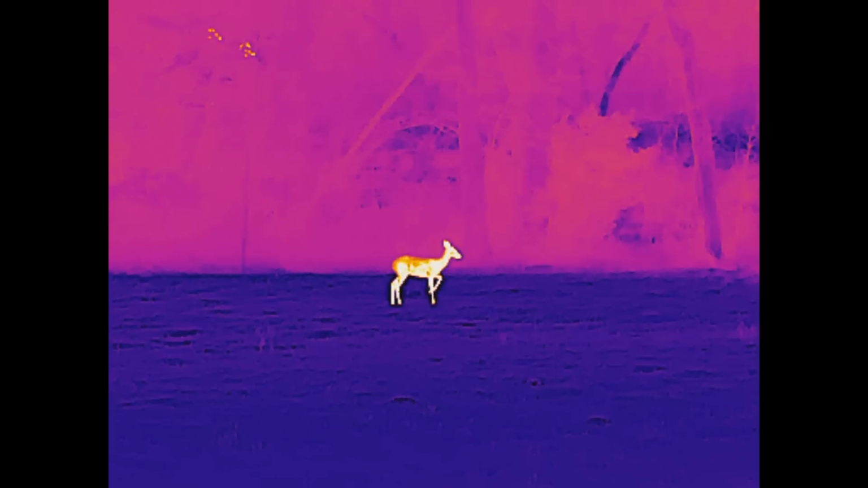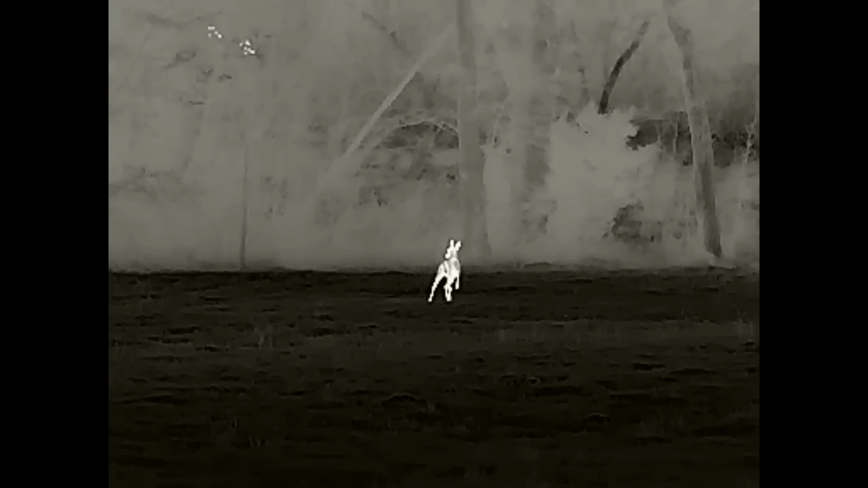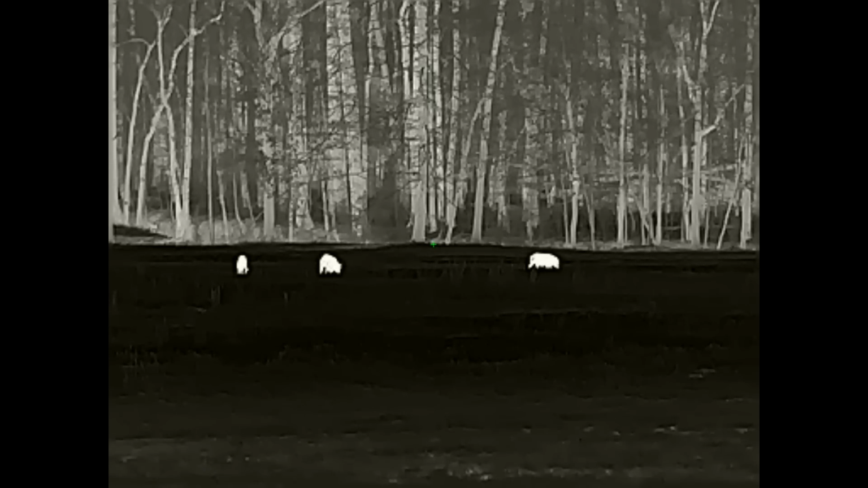So it is a 384 by 288 resolution unit, the thermal sensor. It is 12 microns. It's sub 50 millikelvins. It's a 3-power base magnification. Optically, it does have digital zoom, taking it up to a 12 power. It's got an AMOLED display, 1024 by 768 resolution on the display. Field of view is going to be 39 feet at 100 yards horizontally.